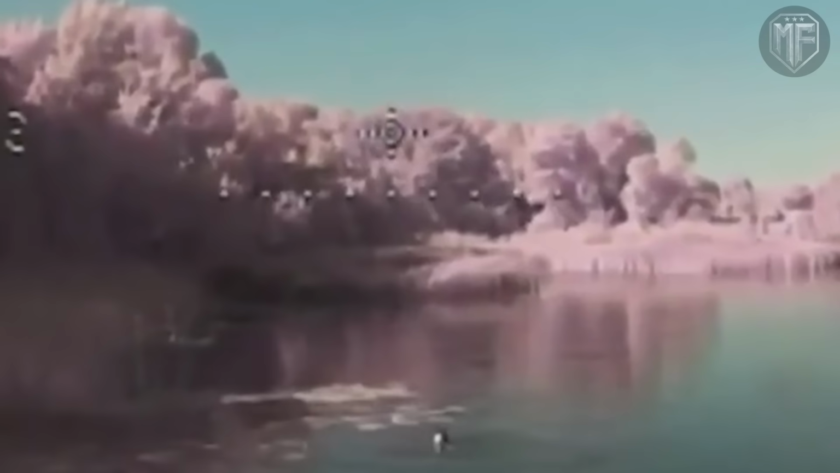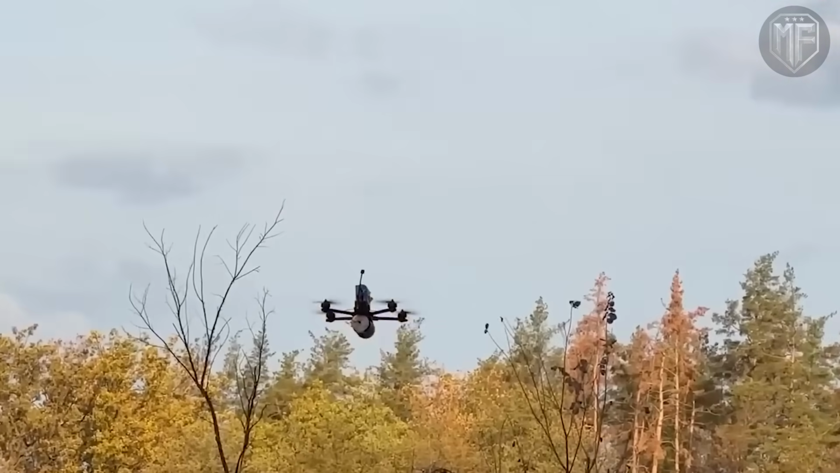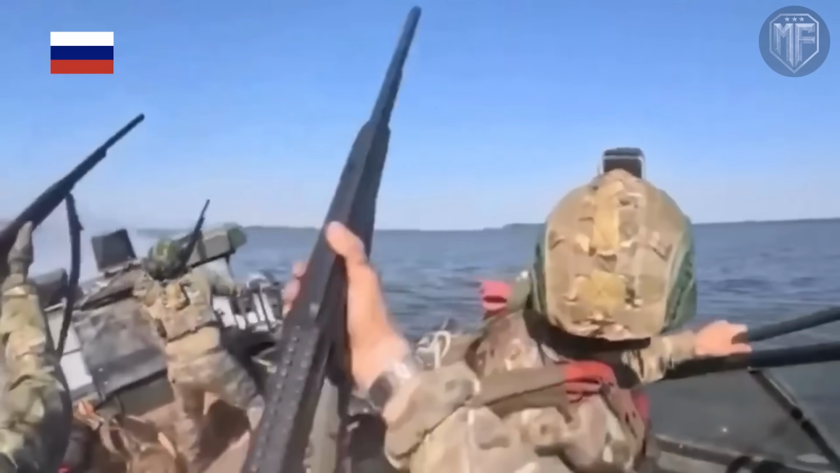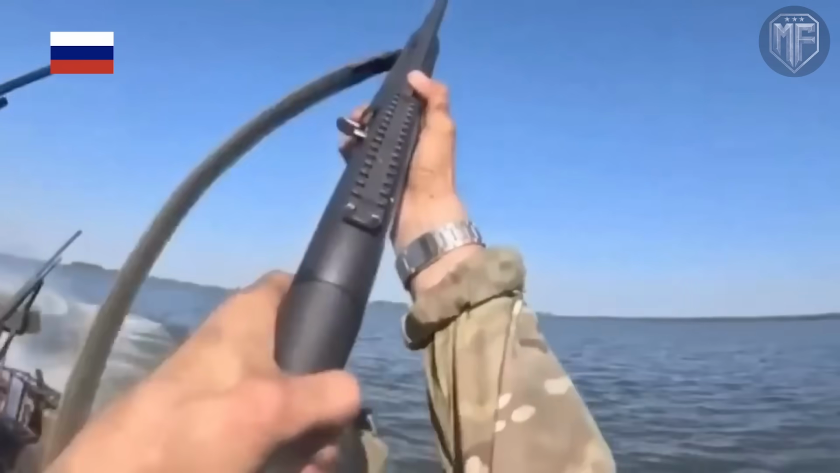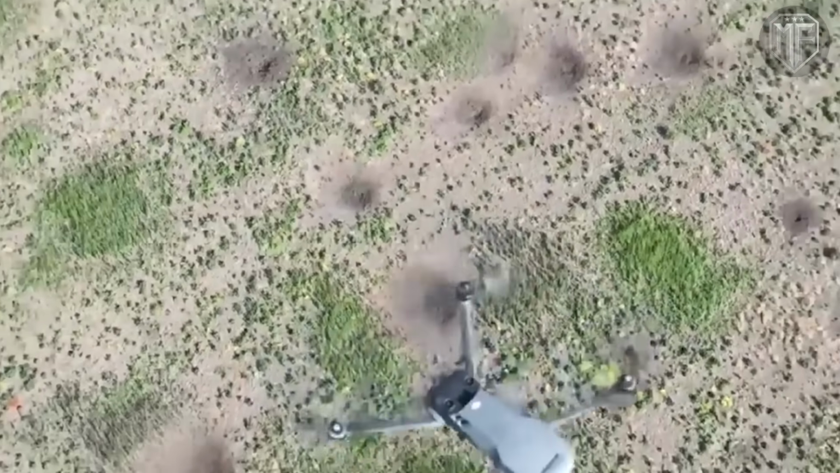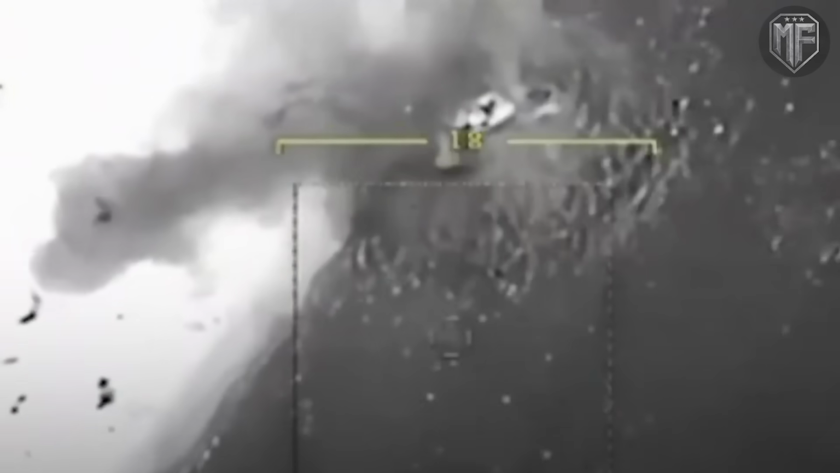The common belief that leaving a damaged platform creates a second chance does not hold in an environment where multiple drones share the same picture. The bomber FPV did not arrive as a separate response, but as part of a plan that assumed the first strike would force the target into a predictable space. That predictability is what made the final step possible. Thermal confirmation then removed uncertainty, allowing operators to close the sequence without the need for additional passes or risk.